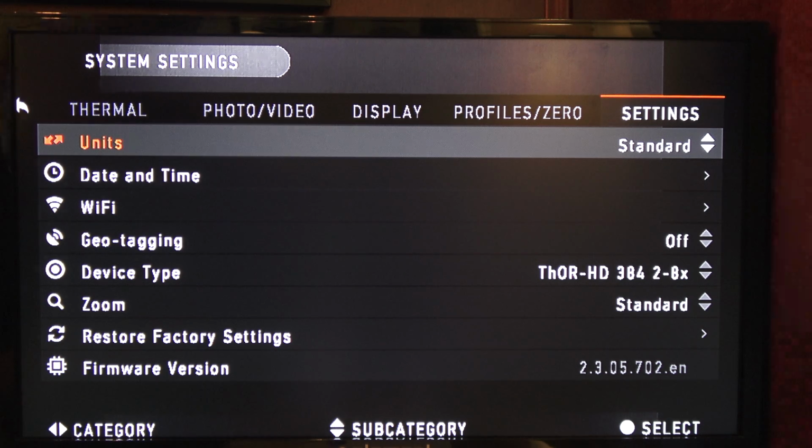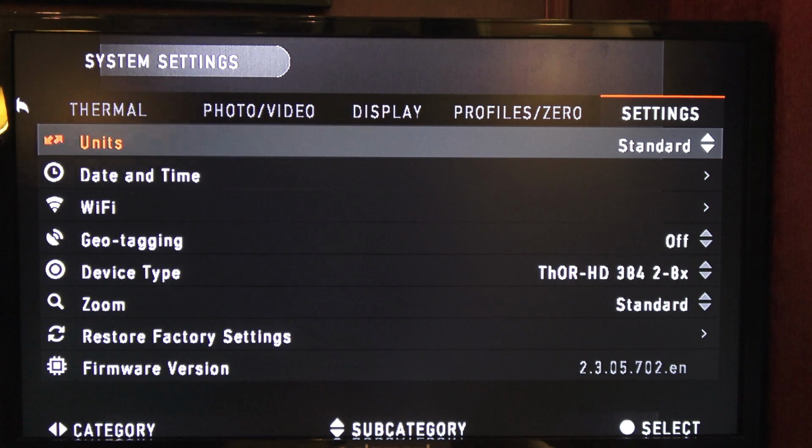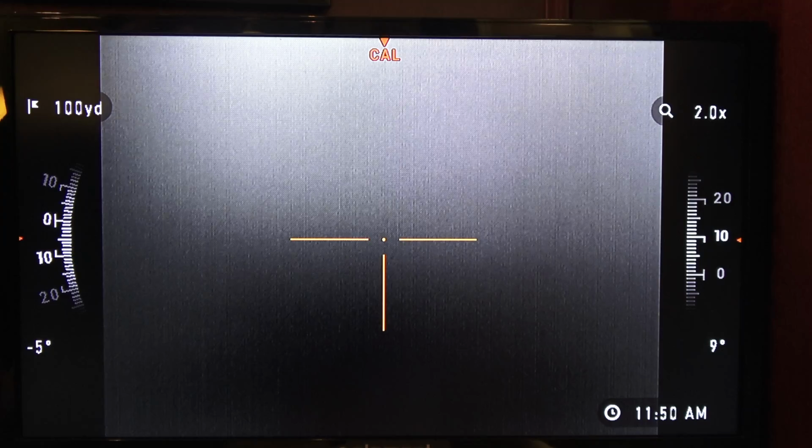So I'm going to click on firmware for the Thor firmware. Version 702 is the most recent, and we have 702 on here. So we do not have to update our firmware at this time. You always want to check that to make sure you don't have to do a firmware update. Make sure you're always at the most updated version of the firmware. And that is pretty much all the internal settings. Actually, I want to go back.